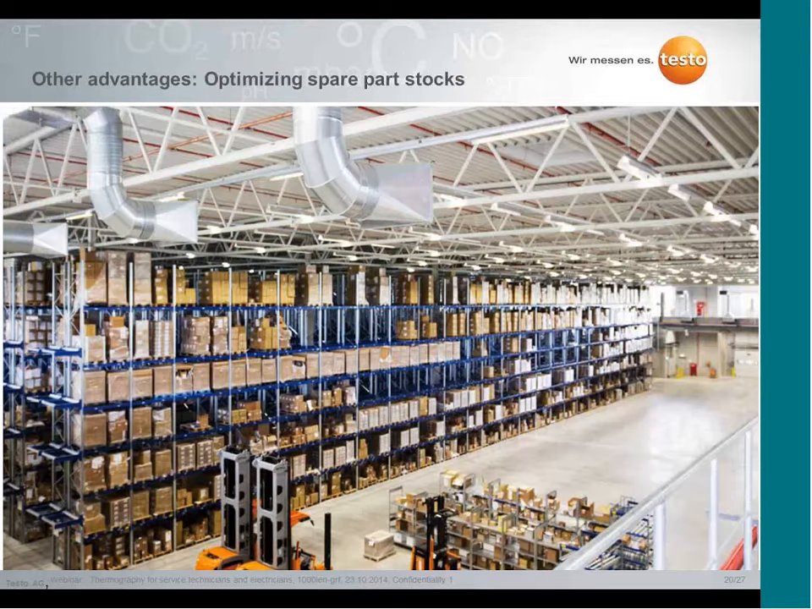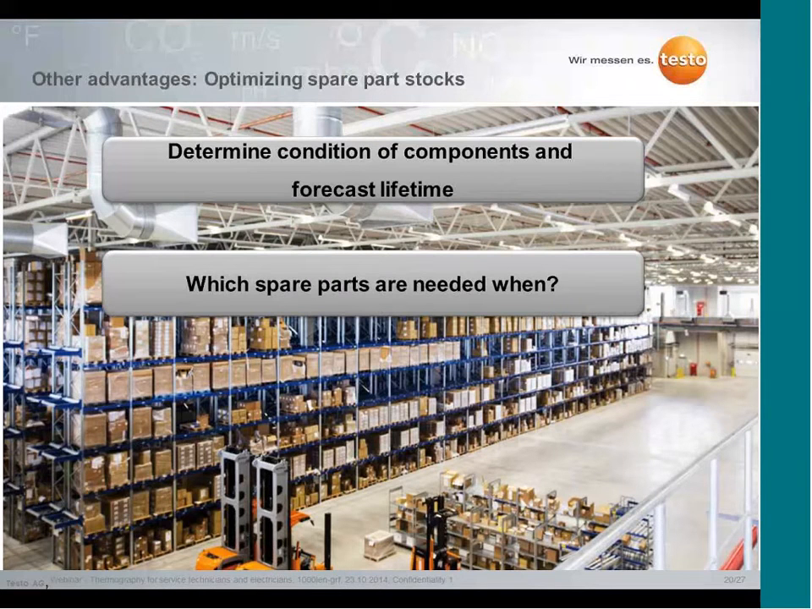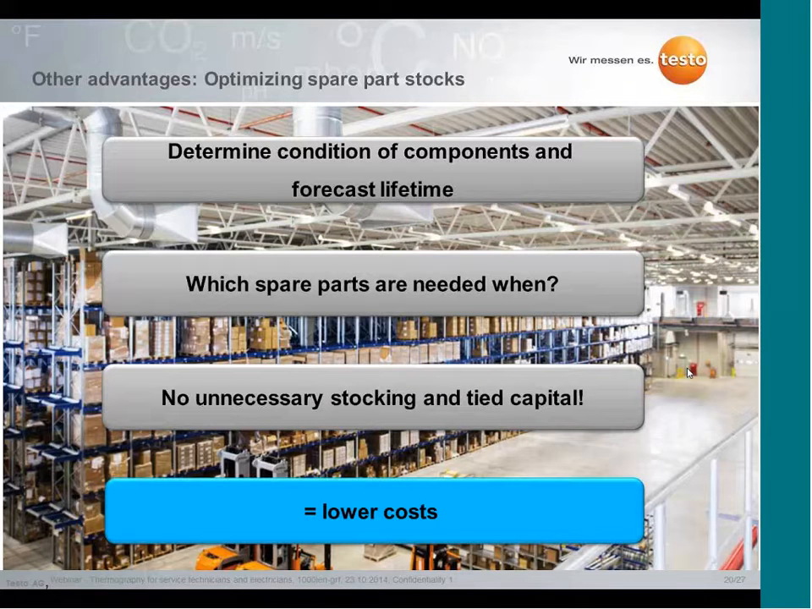Another point is optimizing spare parts stocks, because when you're able to determine the condition of the components, like I said in the slide before, and you can make a judgment of the forecast lifetime, you can very precisely define which spare parts you need in stock and which not. So you don't have tight capital in stocking, and therefore it's also an easy way to lower your costs.